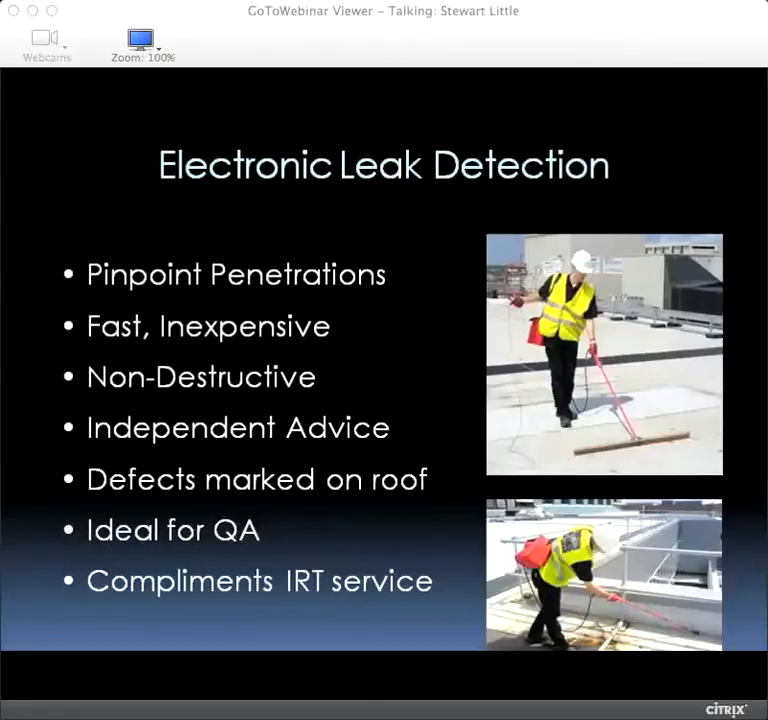This machine, we've christened her Old Sparky because it basically is a brush that spits out about 40,000 volts through your roof. You earth yourself to the parapet, you sweep the roof, and wherever it finds a penetration, it can make an electrical circuit and it beeps and sparks. We call it Old Sparky because if you happen to be walking backwards and you bump into an air conditioning unit, you tend to get 40,000 volts right through your backside, and it makes your hair stand on end.